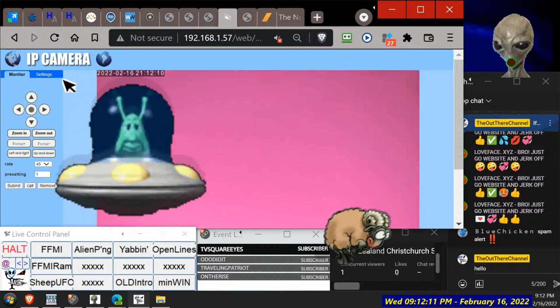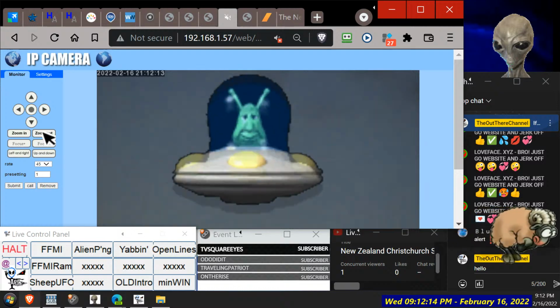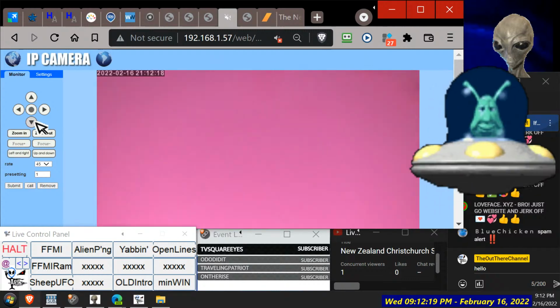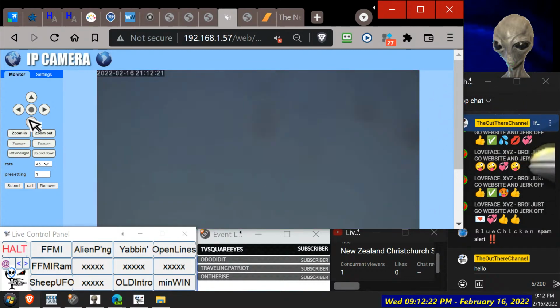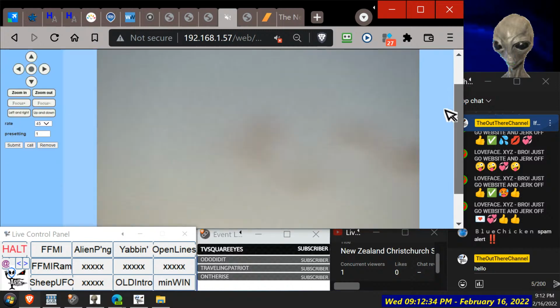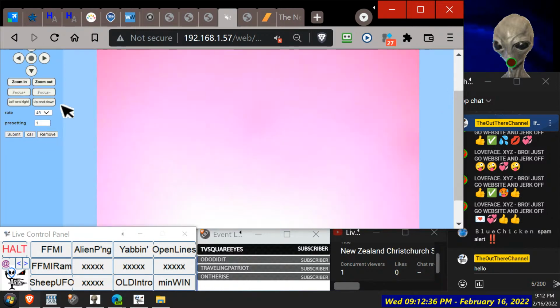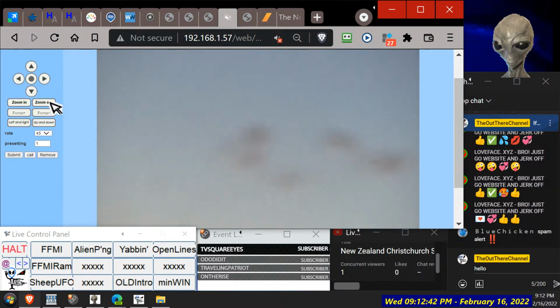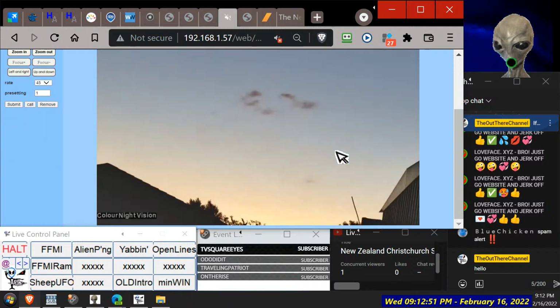What's going on? Why is it not zooming out? Perhaps it is. Maybe we need to go down. Or is it up? Oh, what's that on there? What was that on the screen before? What's that there? Cloud. I hope no birds crapped on our camera. They do fly over a lot. Yeah, it's another set of clouds.